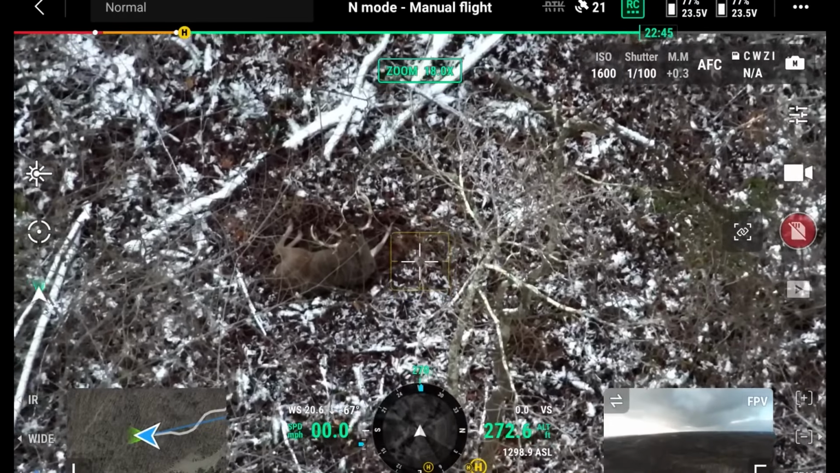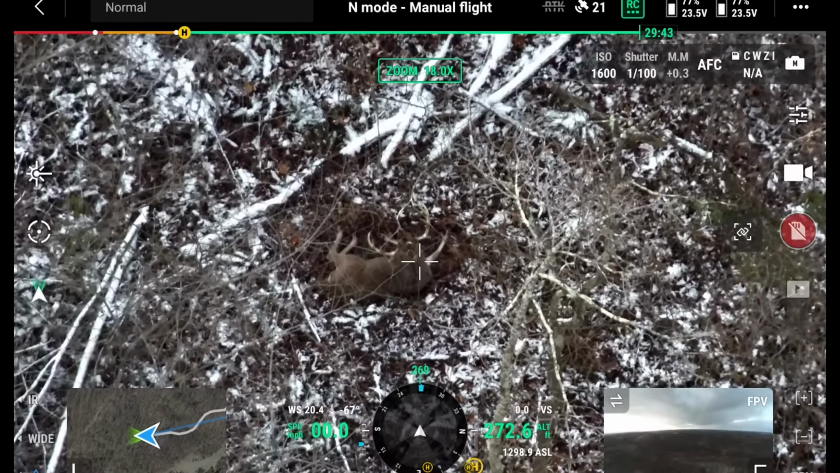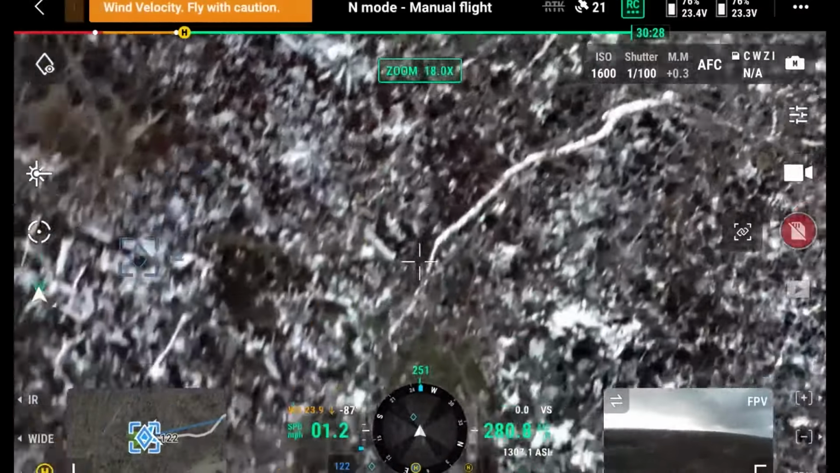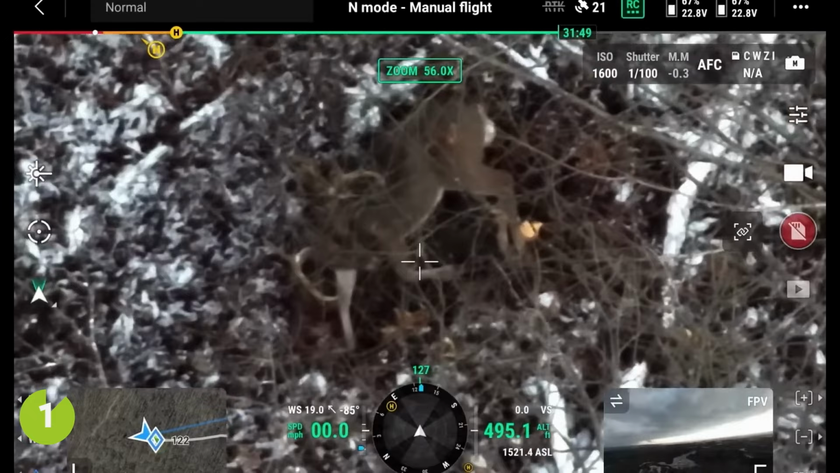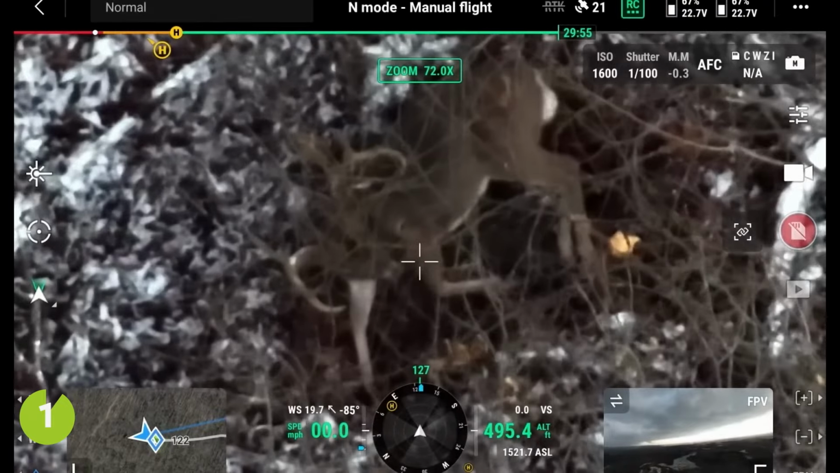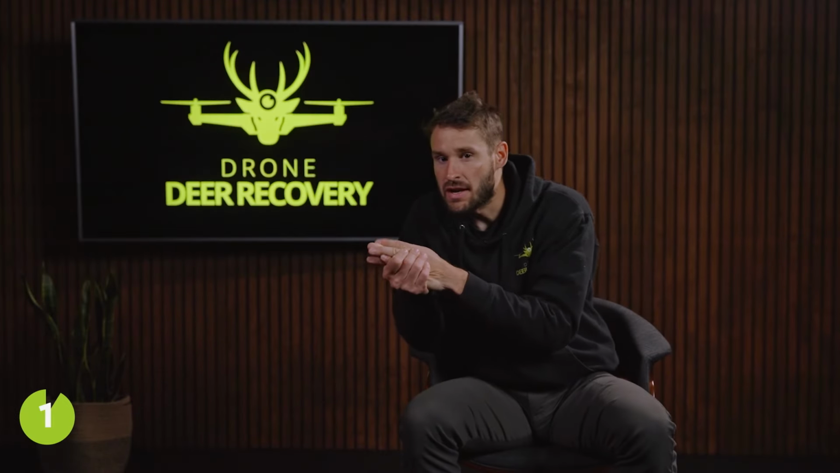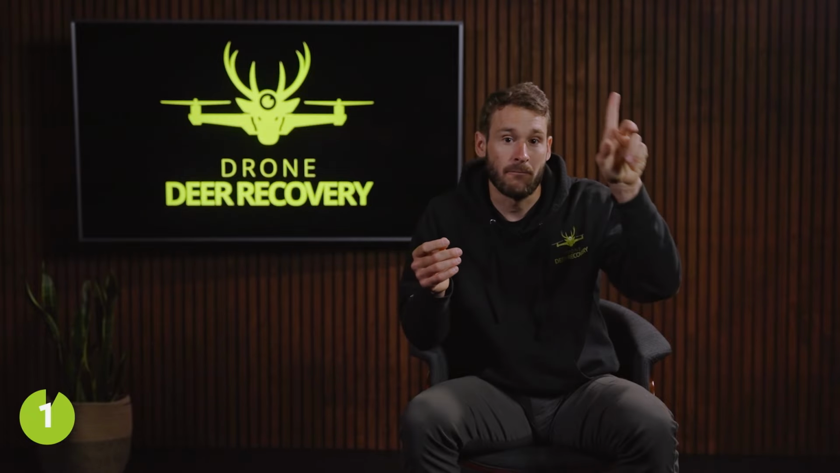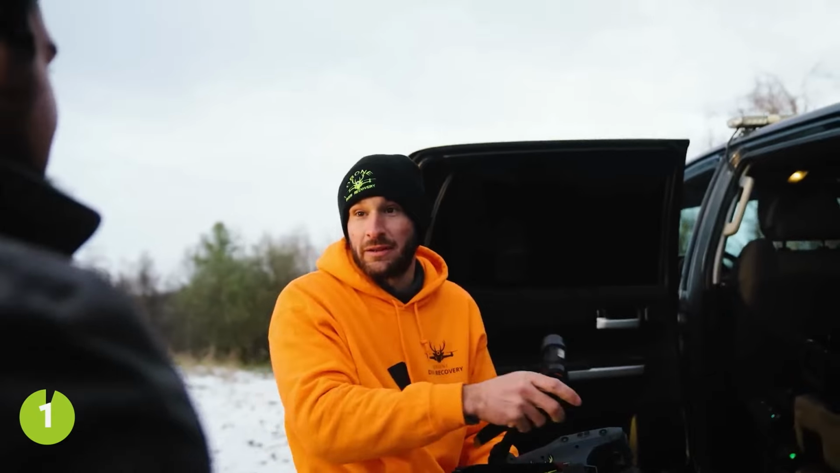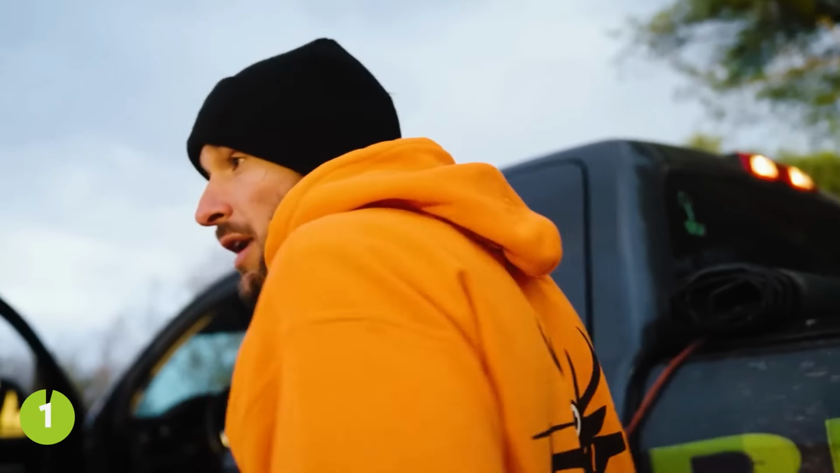That buck was never recovered by our client. We found out later, a month or so later, that the neighbor had actually recovered this buck. It looks like somebody shot him in the shoulder. See that? I think somebody shot him in the shoulder. Long story short, originally this buck was hit in October of the hunting season by another hunter, hit him in the shoulder, and then that hunter was able to actually get the antlers. But that was a really cool story to try to put together.